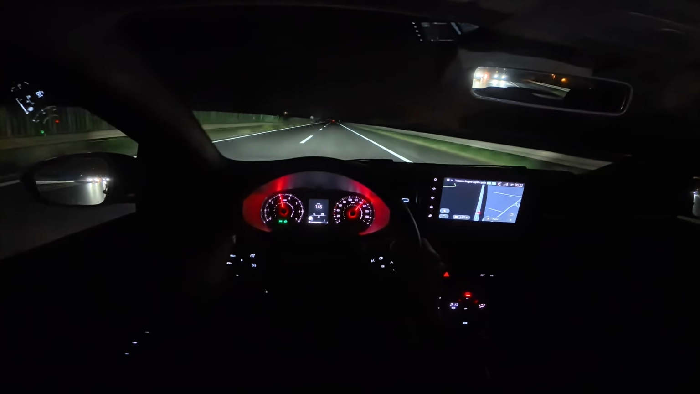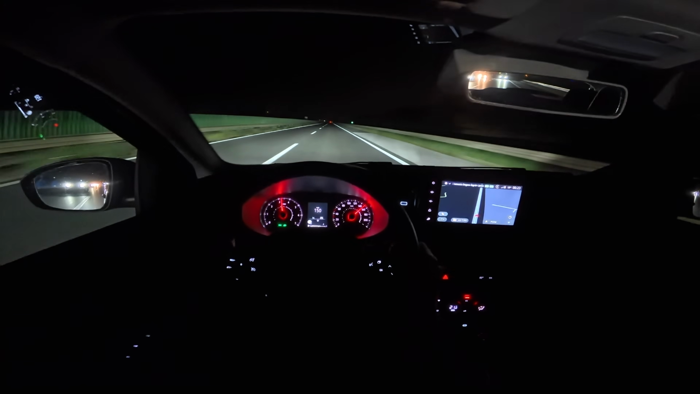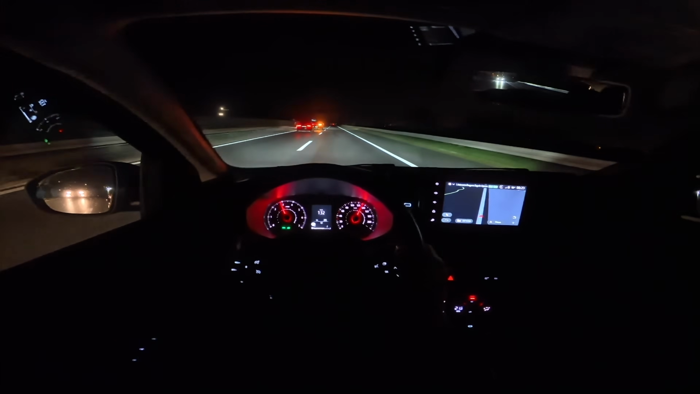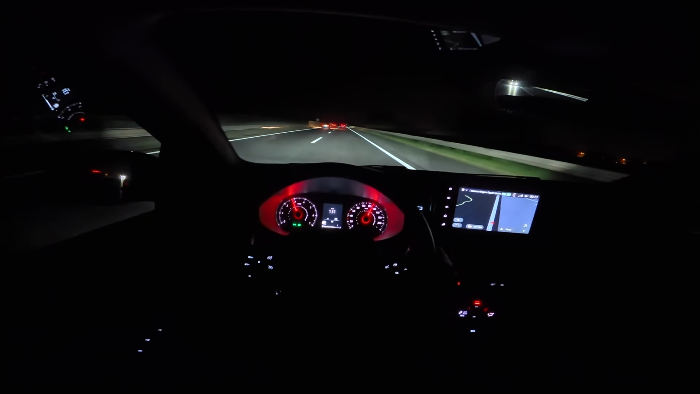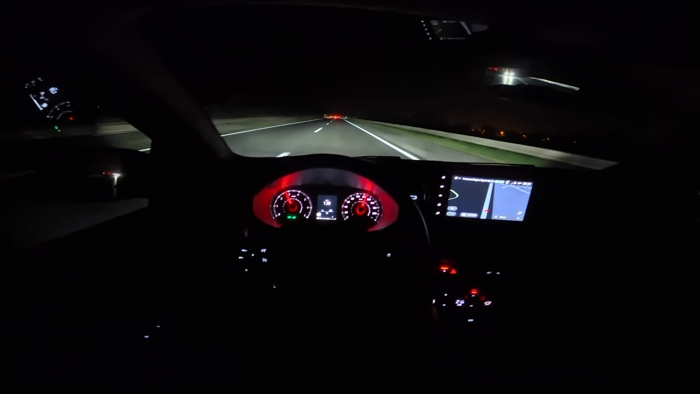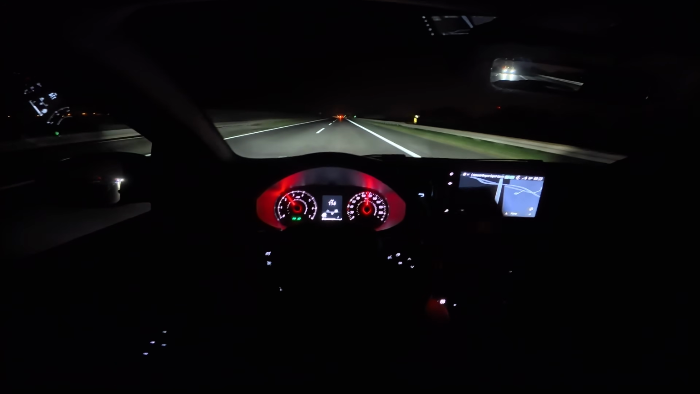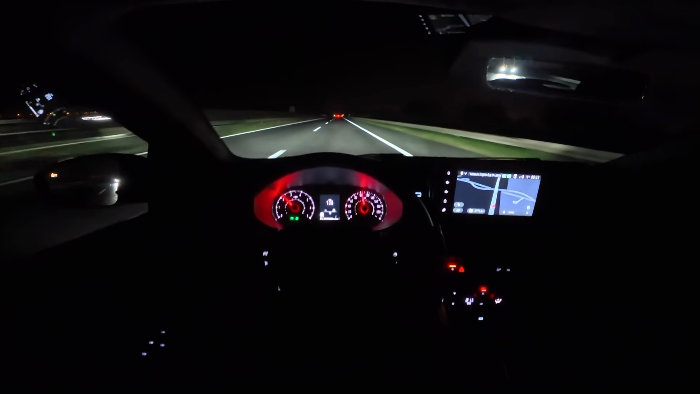Push it to 150. And let it go. So, today was windy, but the wind has let go, so it's not that windy at the moment. We're on summer tires, but there's a rough patch and then a smooth one and then a rough one. This is 100 kilometers per hour.